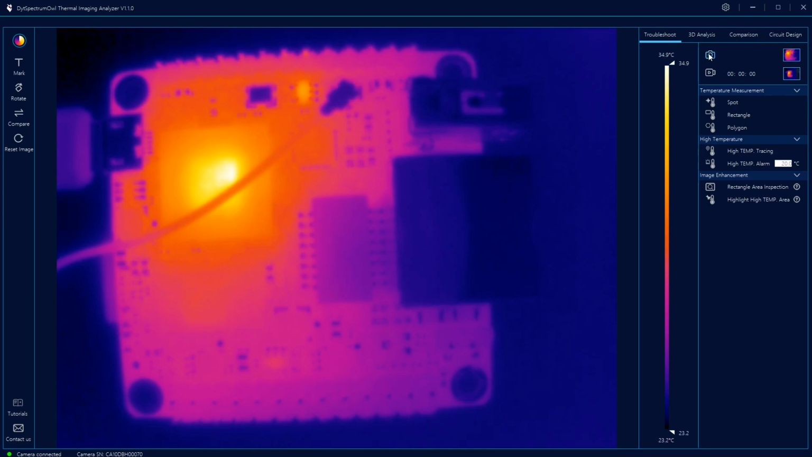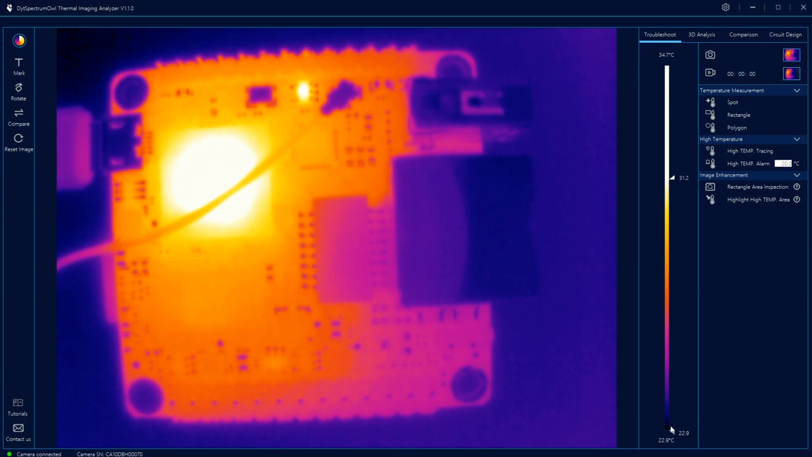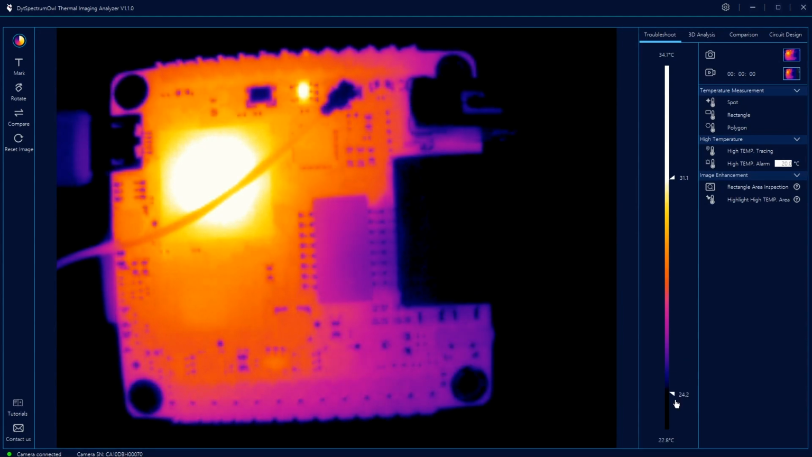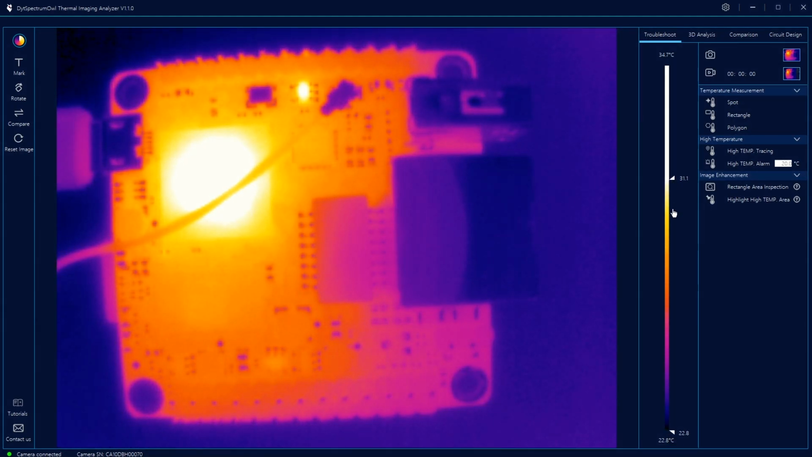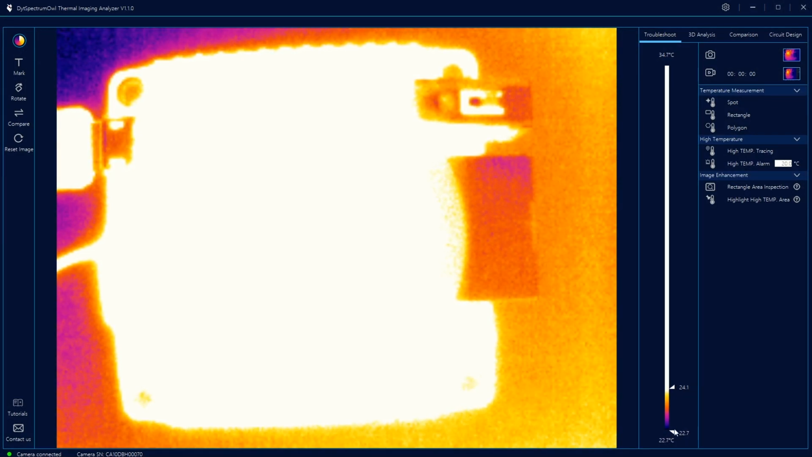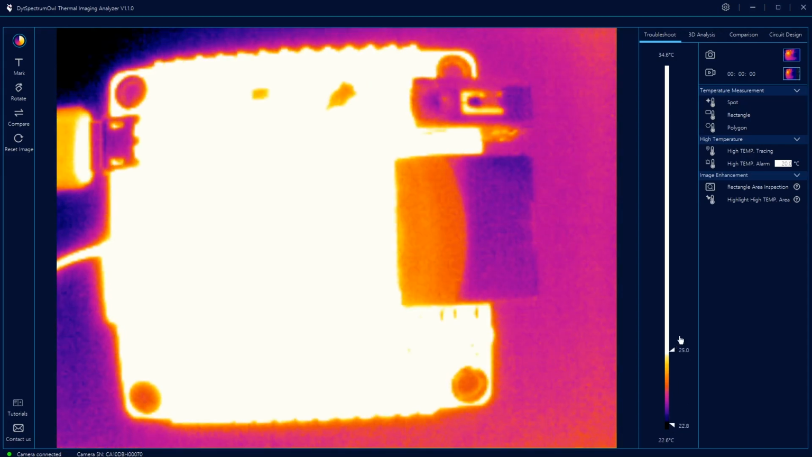You have the option of saving a screenshot or a video with these buttons, and you have a slider which adjusts the temperature range you are analyzing, and you can restrict this to a particular window to eliminate some of the hotspots on a PCB. For example, you might not want to take a look at the processor temperature, which might be the hottest part on a PCB, but you want to look at the second hottest thing, so you can restrict the analyzing window.